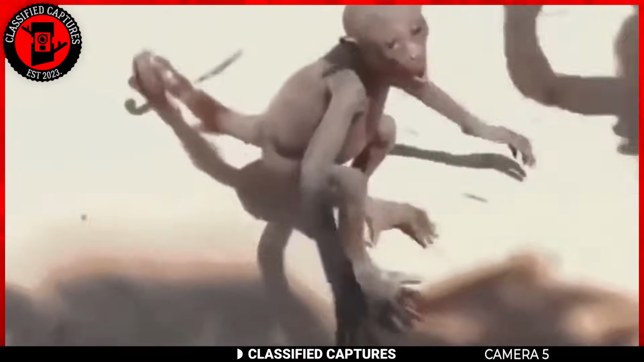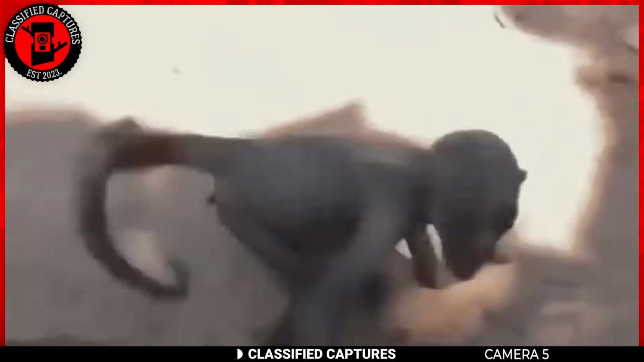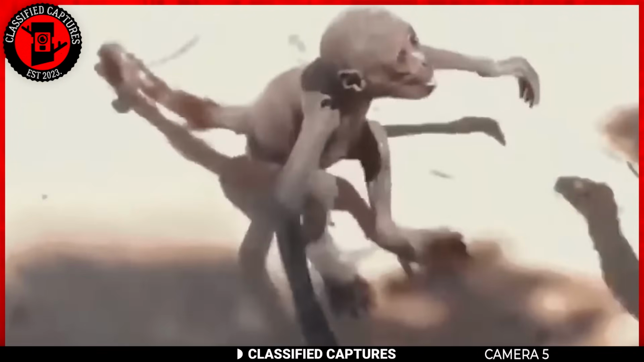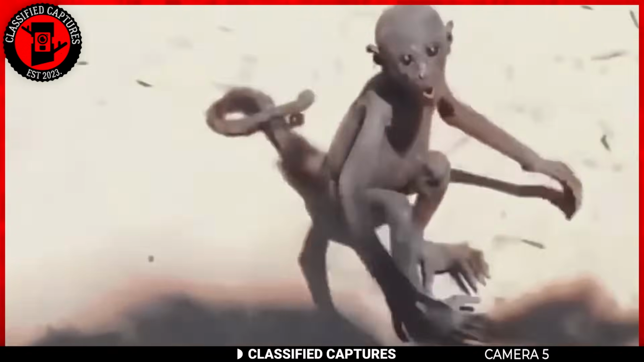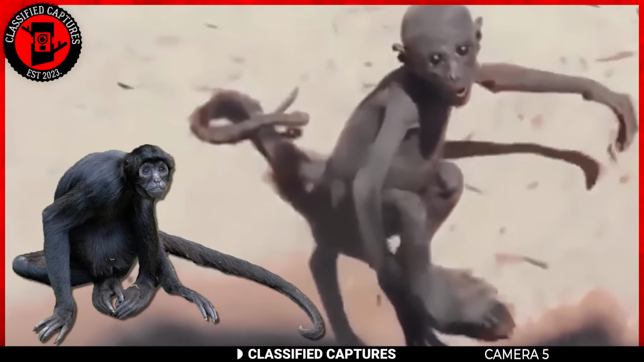This strange-looking creature had crept into the homes of villagers. It possesses a peculiar appearance that immediately sets it apart from the typical denizens of the nearby wilds. Its hairless body, dark eyes, and the presence of a long tail capped with a small tuft of hair all combined to create a striking image that bore an uncanny resemblance to a monkey.